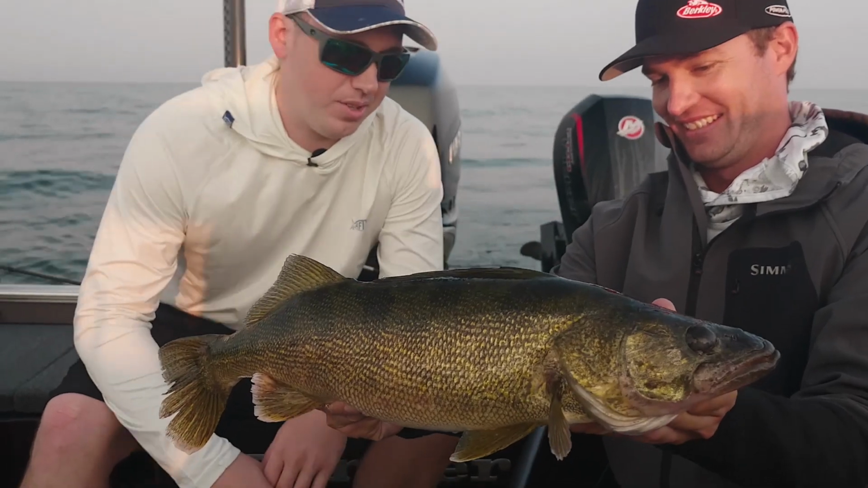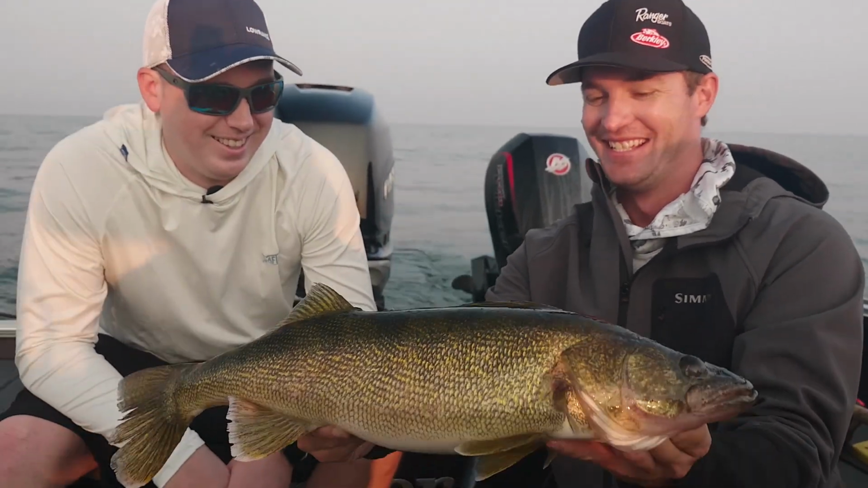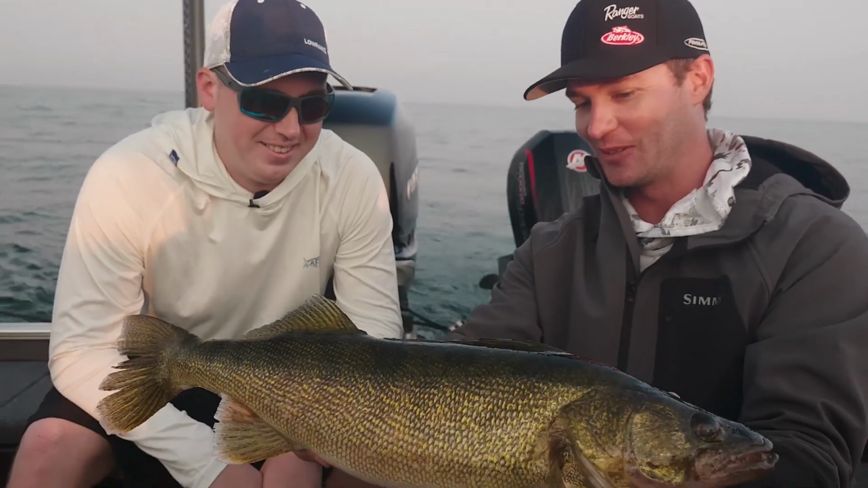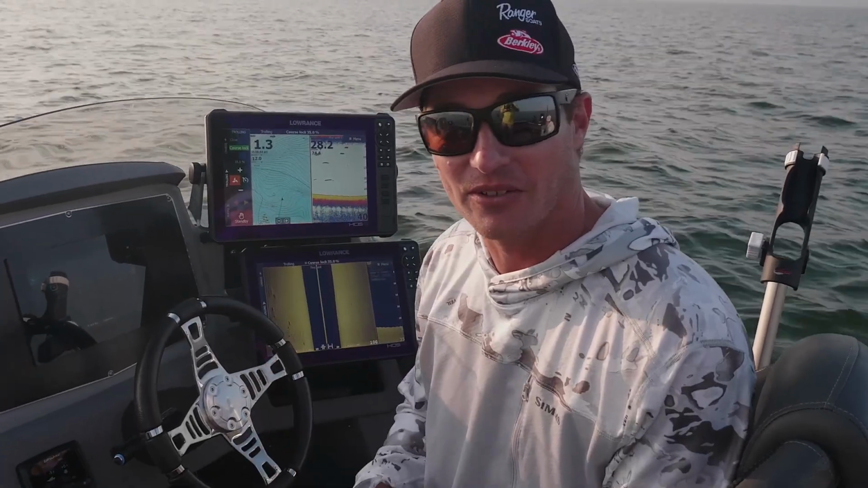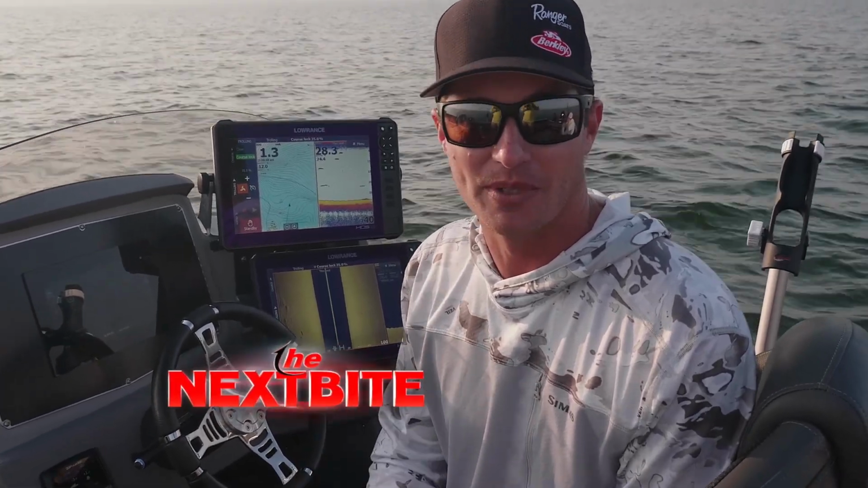So utilizing side imaging sonar is really going to help you understand a specific area, what those fish are relating to, instead of just trying to fish around waypoints. And so this is one of those things that's really going to make you a better fisherman at the end of the day and really help you put a lot more fish in the boat.